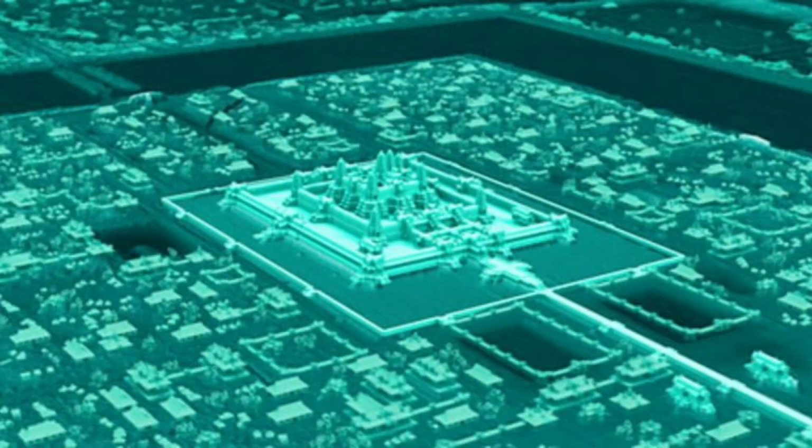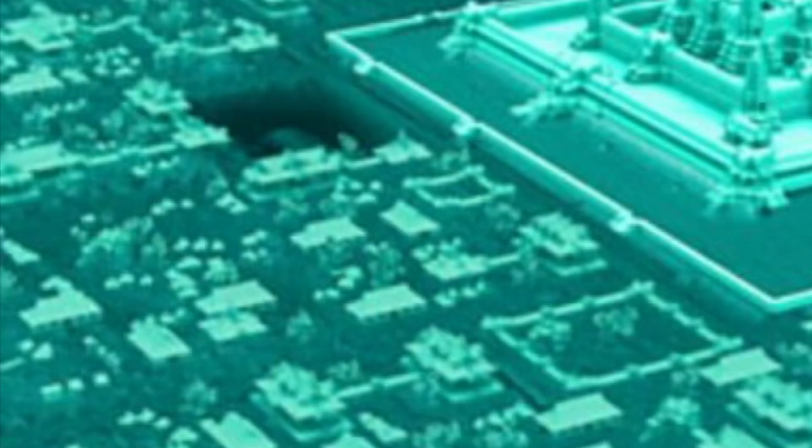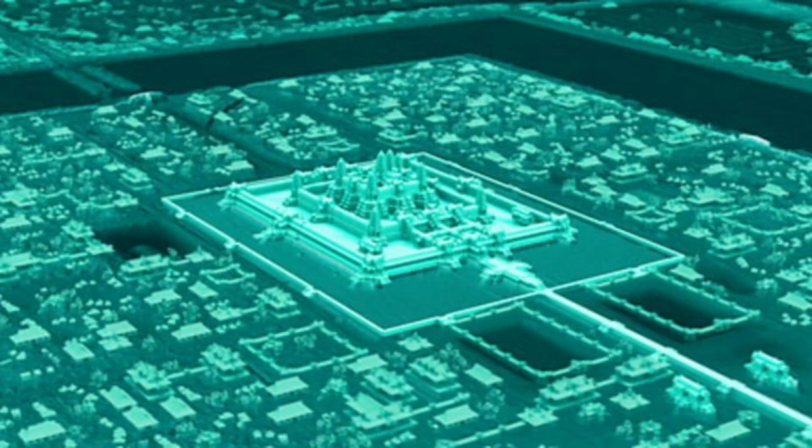And for our final LIDAR image in this video, why don't we jump across the world to Cambodia and check out Angkor Wat, the capital of temples. It was built around 1150 CE as a Hindu temple and dedicated to the deity Vishnu. It eventually became a Buddhist temple. By the Guinness Book of World Records, they say it's the largest religious structure in the world.